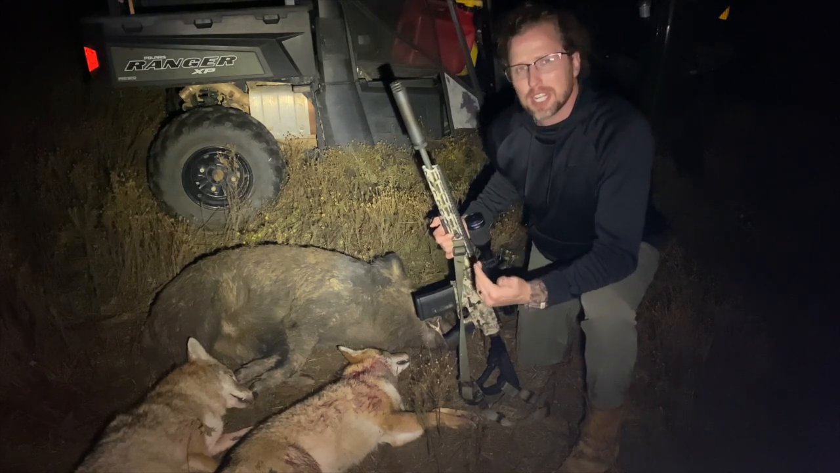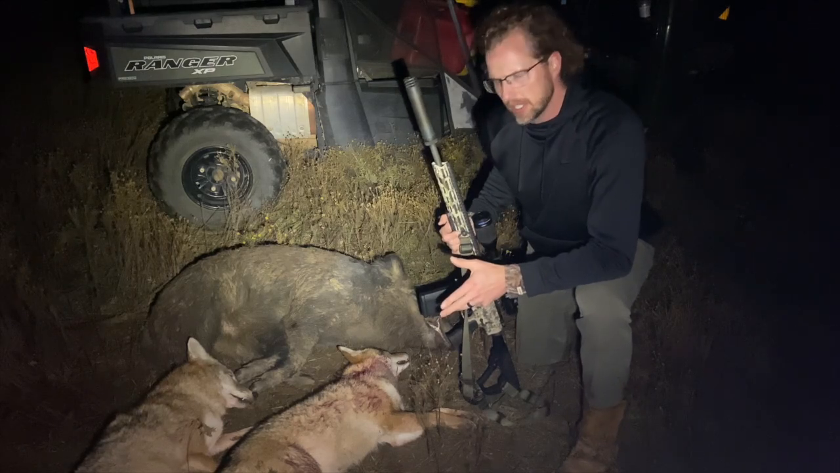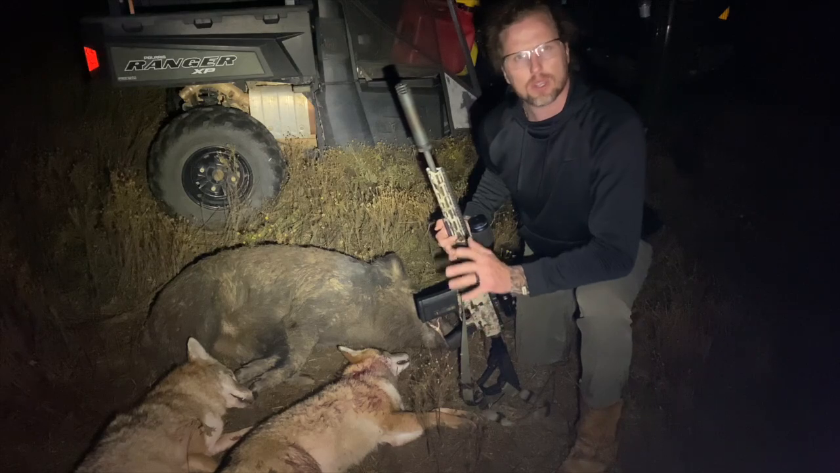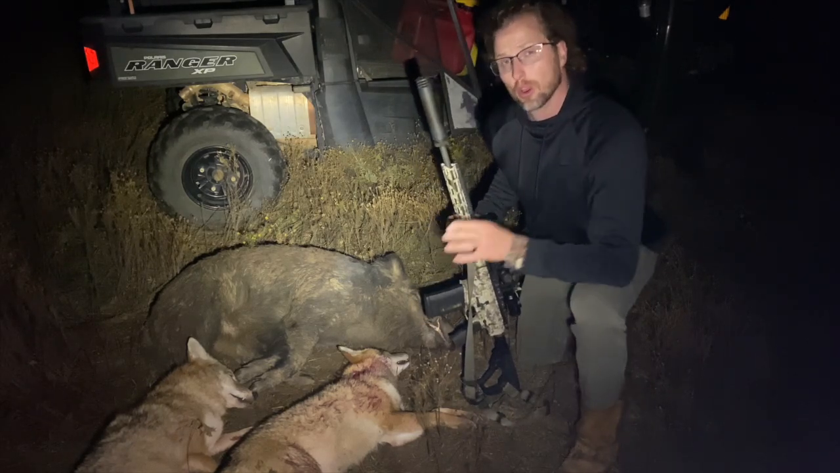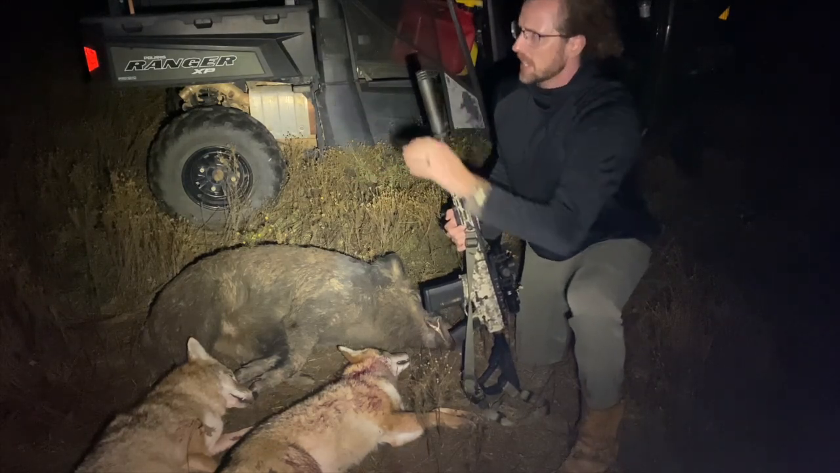Well, so far we've had a pretty action-packed hunt. First got out here, saw a couple coyotes, didn't have a chance to get on them, got out a little bit later than I wanted, wasn't set up, wasn't ready for them. A couple minutes later, this boar came down this tree line here and he stopped down in the woods.